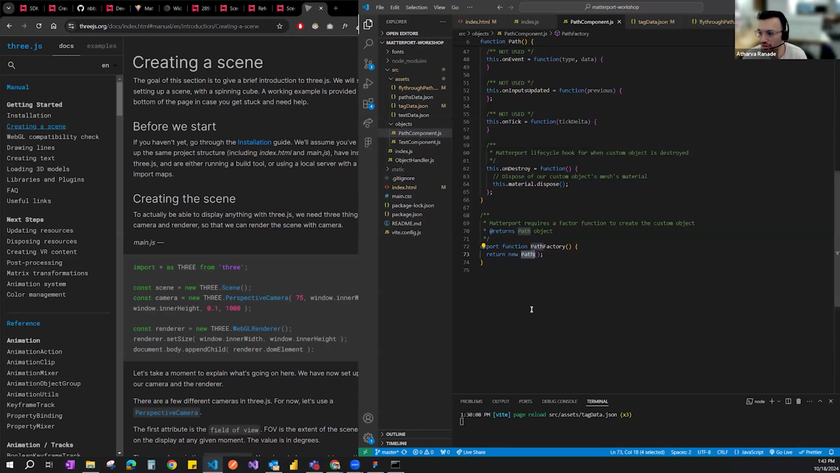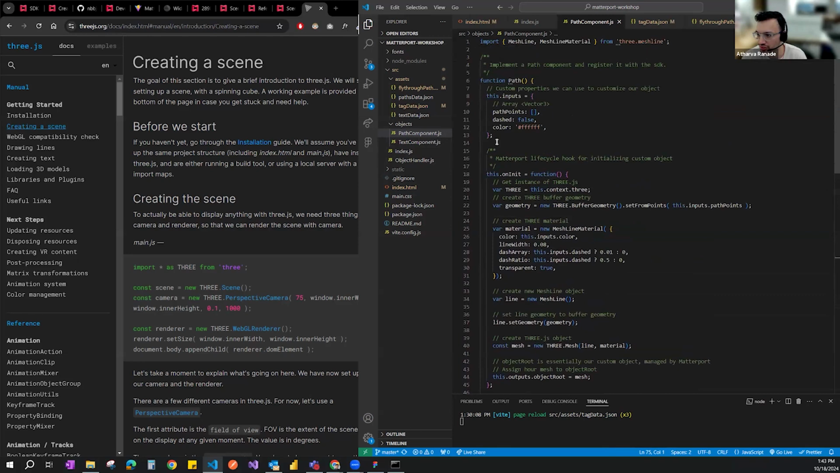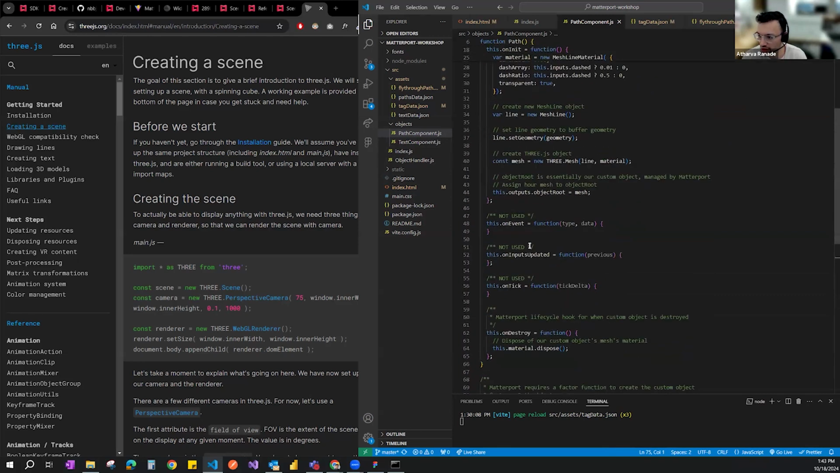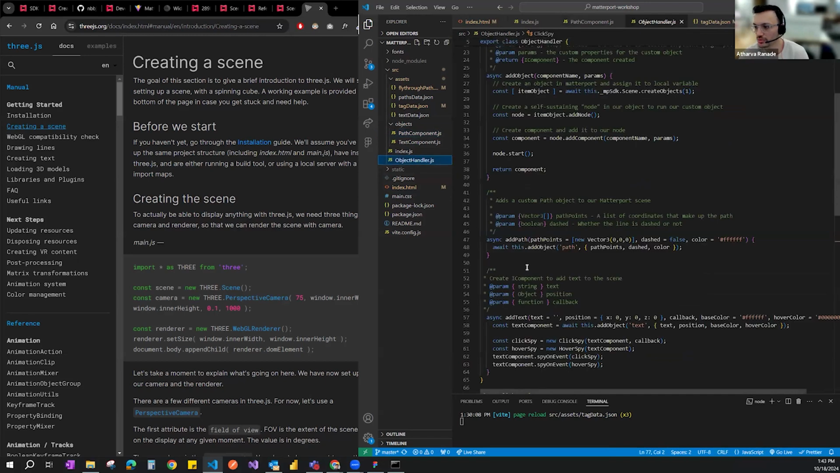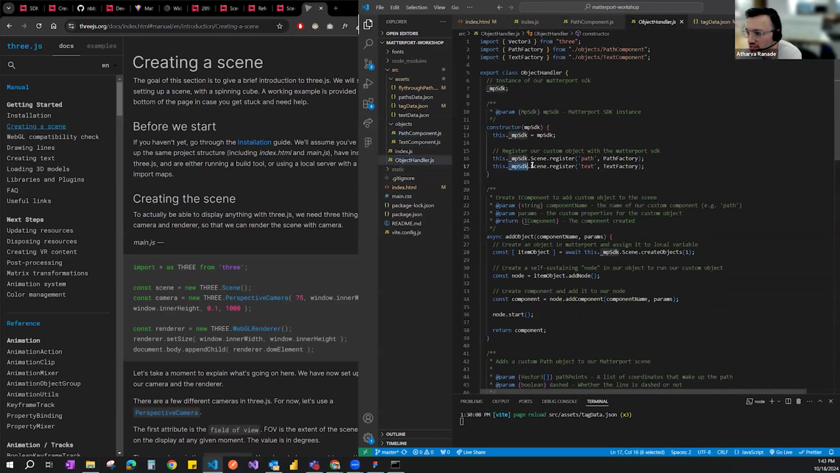If you say line component, you would just use this template, and instead of path factory, you could do line factory, returns new line, and then go back to object handler and say MPSDK scene register line as line factory, and just import line from there. And so with that, you can create another object in your scene.